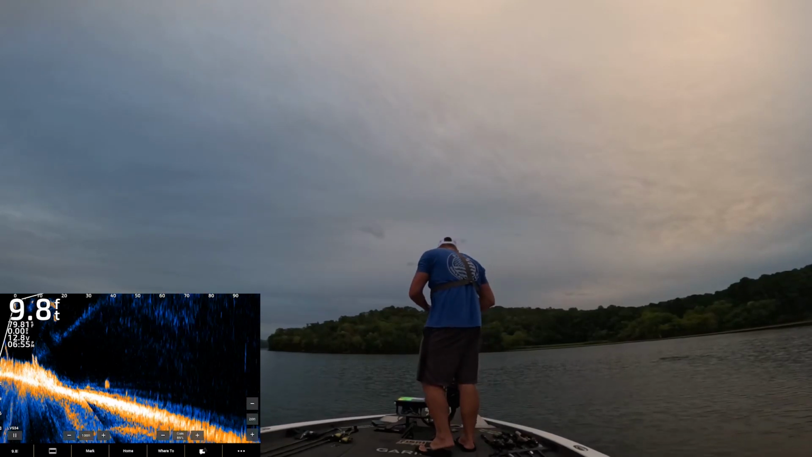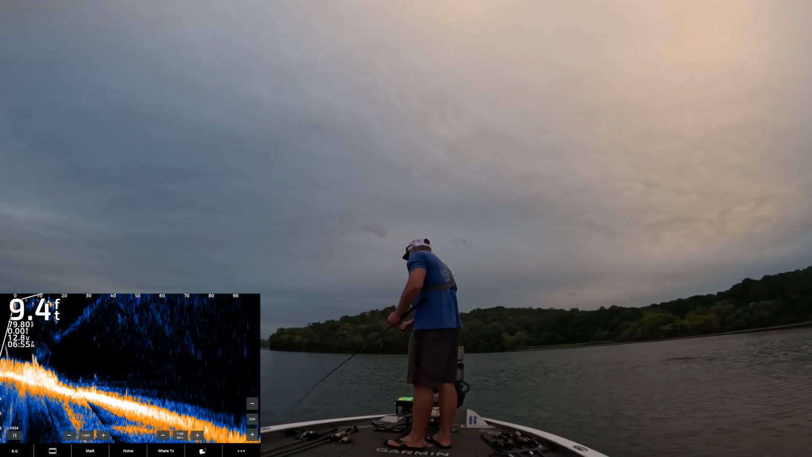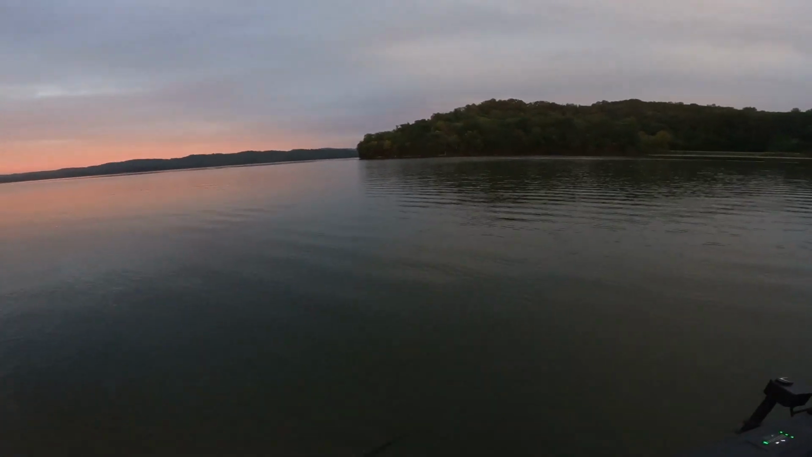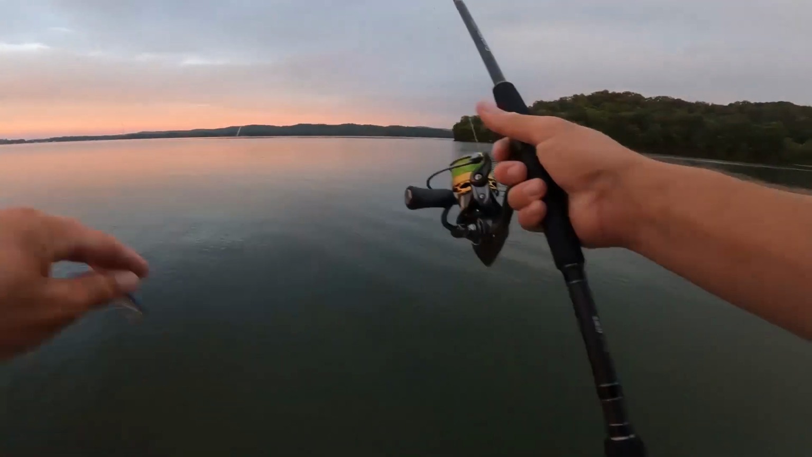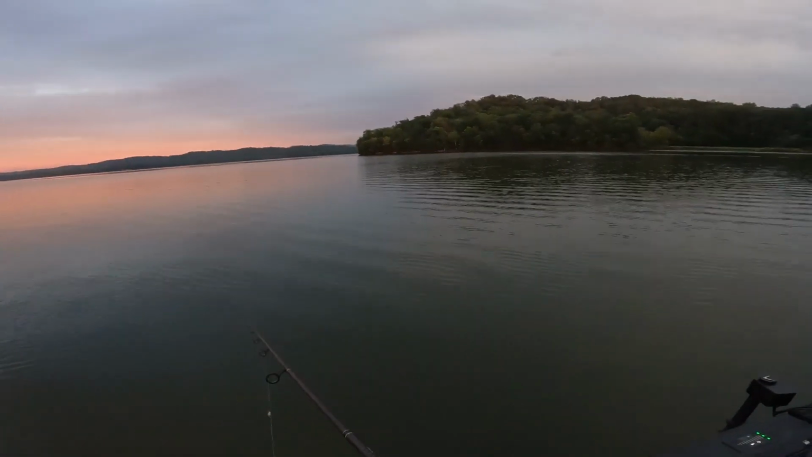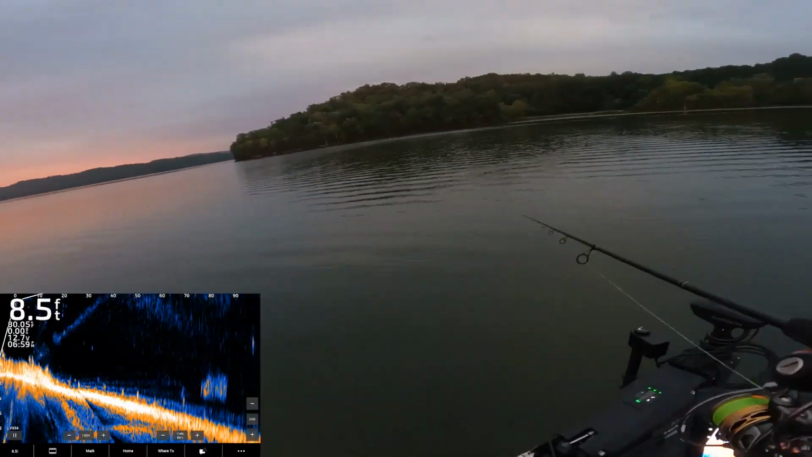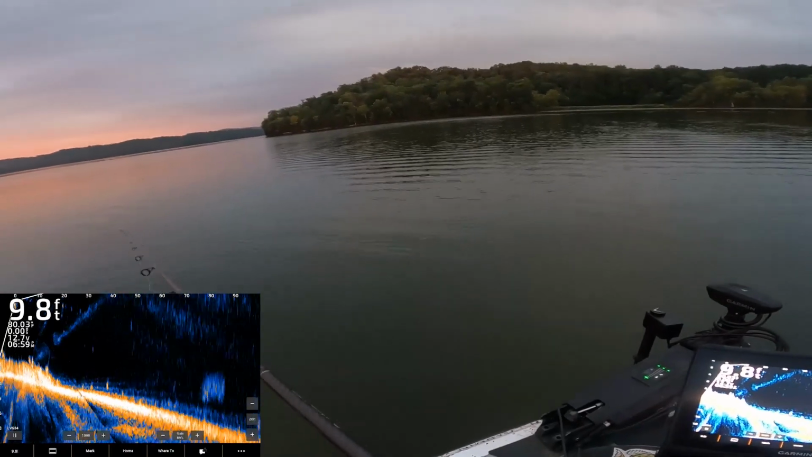Back to, oh, he got off. No. They're not eating. All right, let's try this little bitsy trap. I'm gonna yo-yo this off the bottom for a cast or two. See what they do.